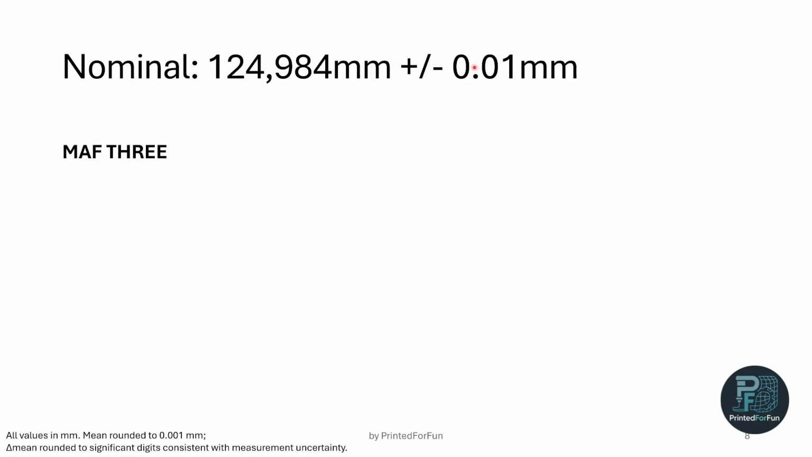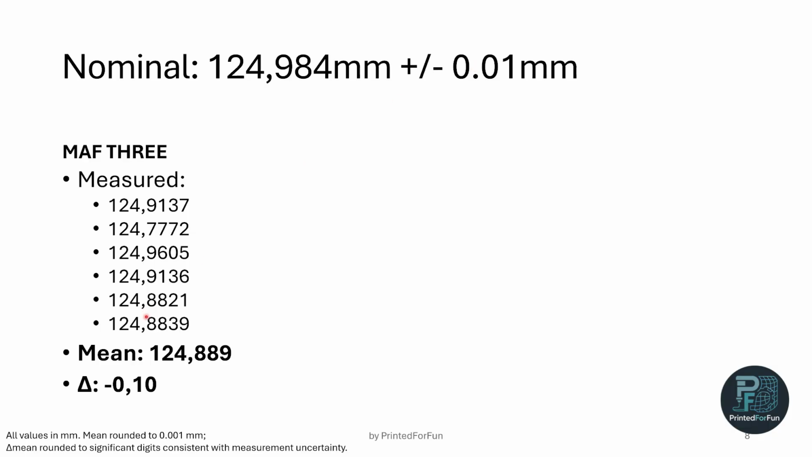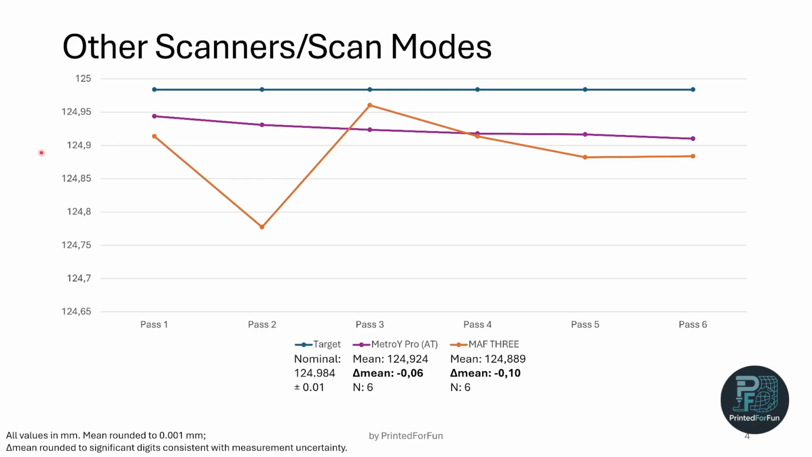With the MetroY 3, we have a mean reading of 124.889 millimeters and a delta mean of minus 0.10 millimeters. So it's roughly at the stated accuracy spec. Comparing this result of the MetroY 3 to other scanners outside of the laser scanners, in orange we have the readings of the MetroY 3, and in pink we have the auto turntable mode of the MetroY Pro.